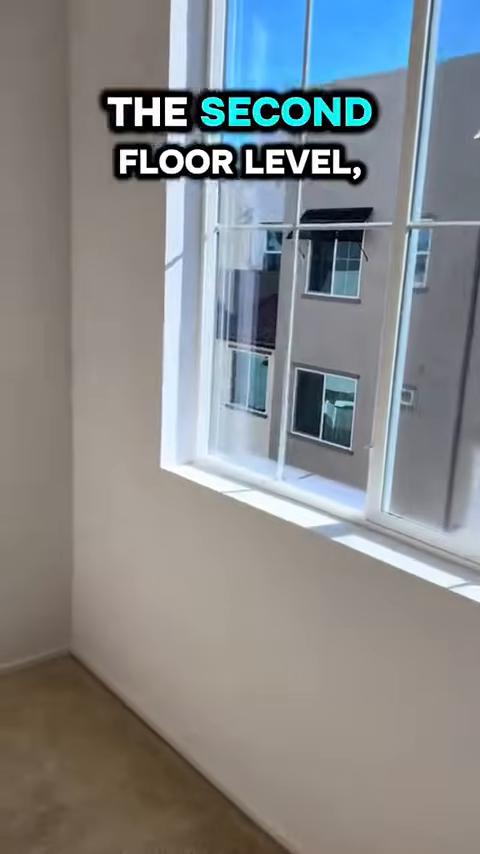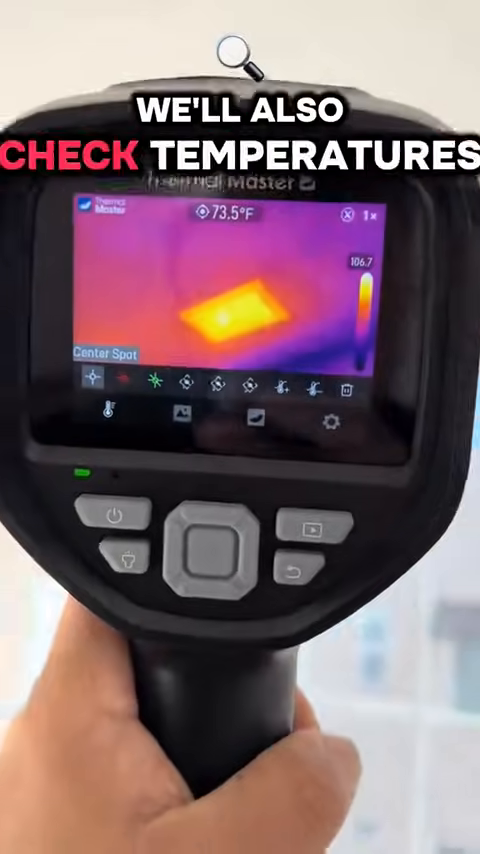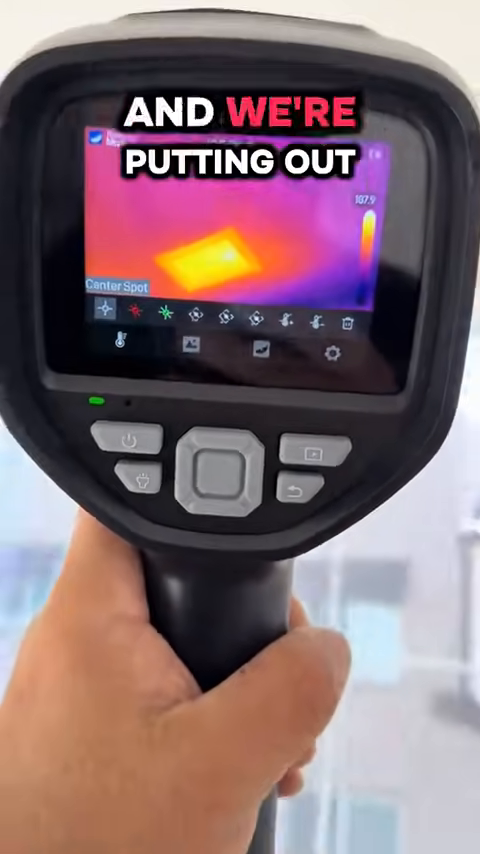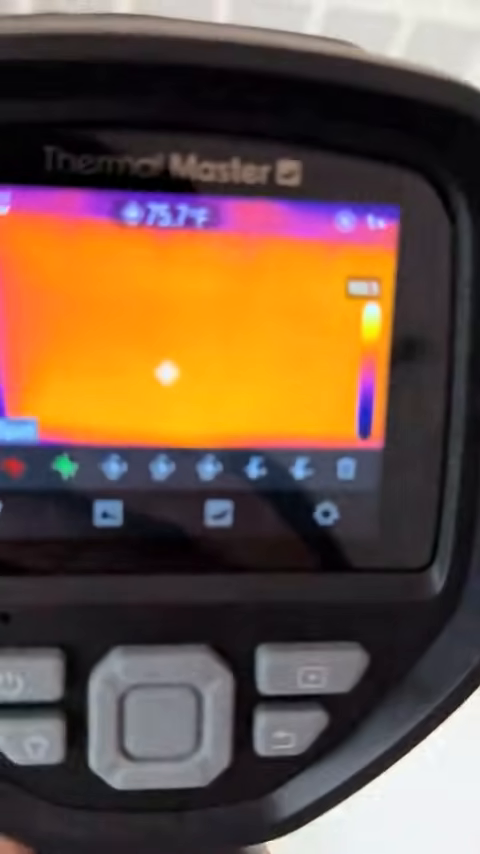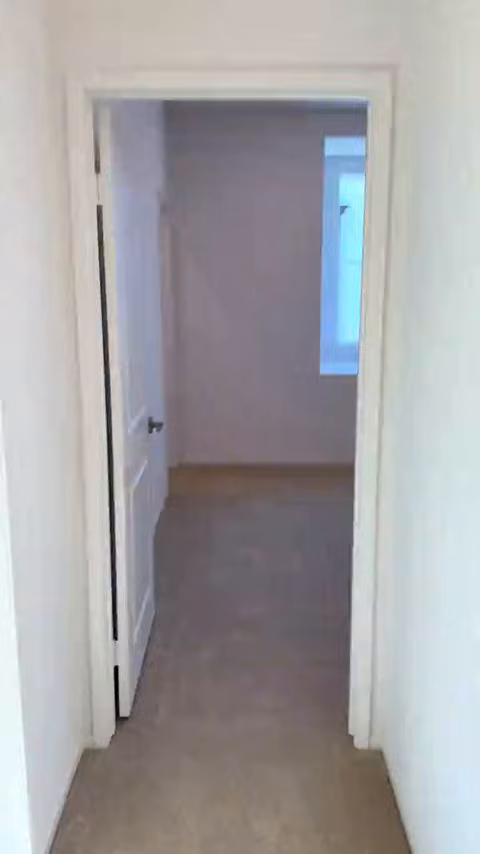Now we're here at the second floor level, continuing our thermal evaluation of the home. We'll also check temperatures at the second floor level. And we're putting out 104 degrees, that's good. Checking our return registers. Right around 76 degrees there.